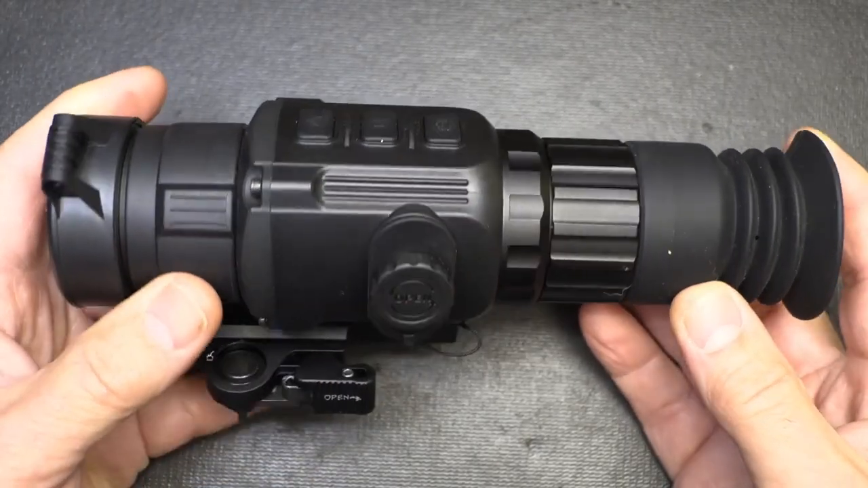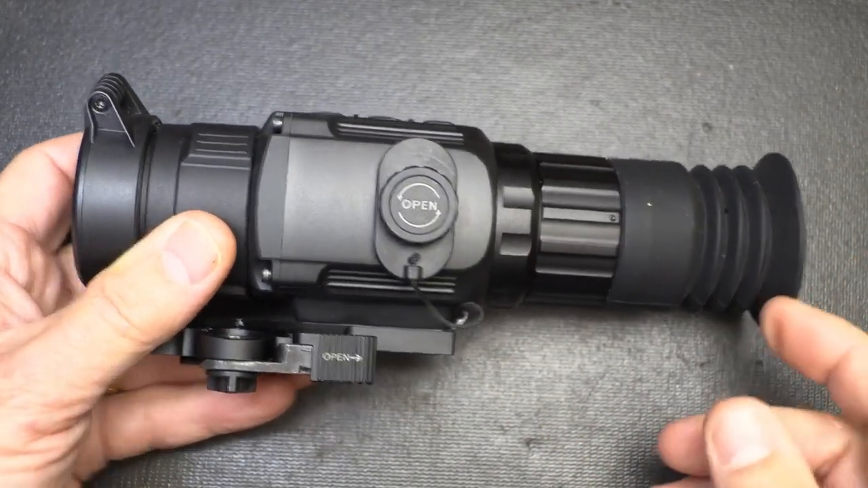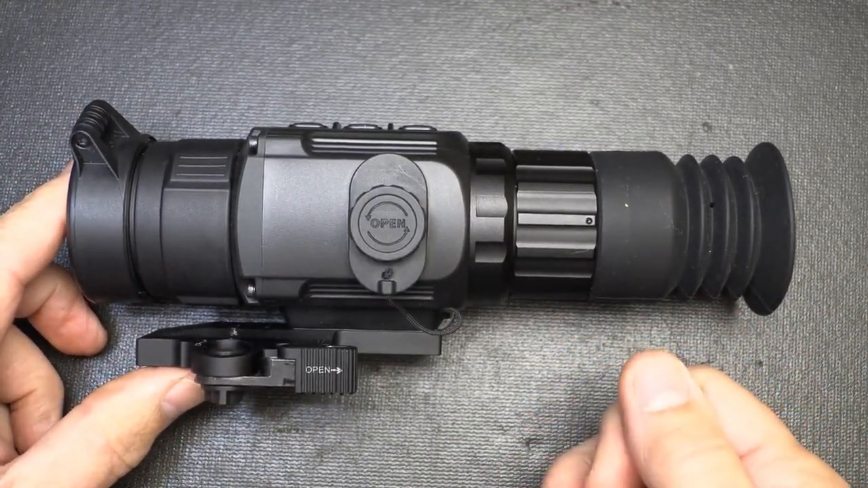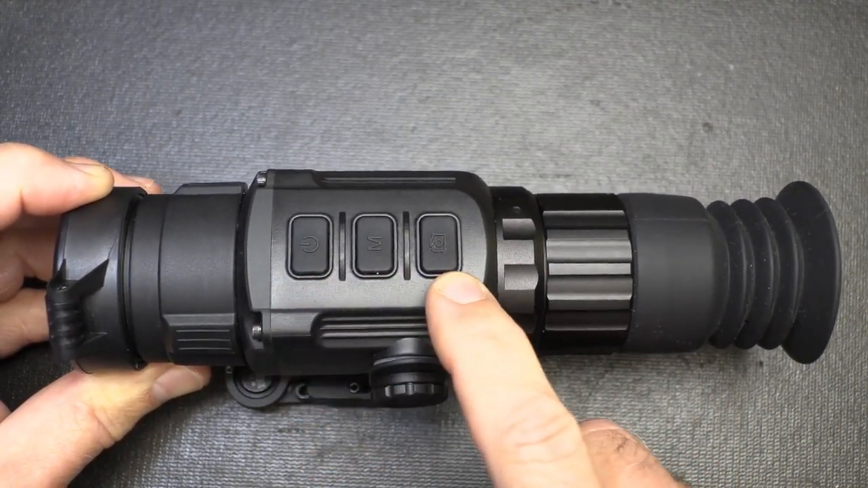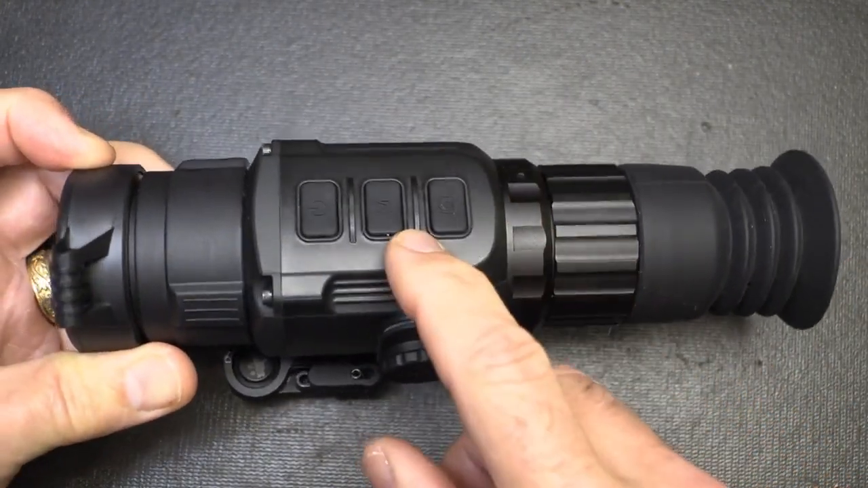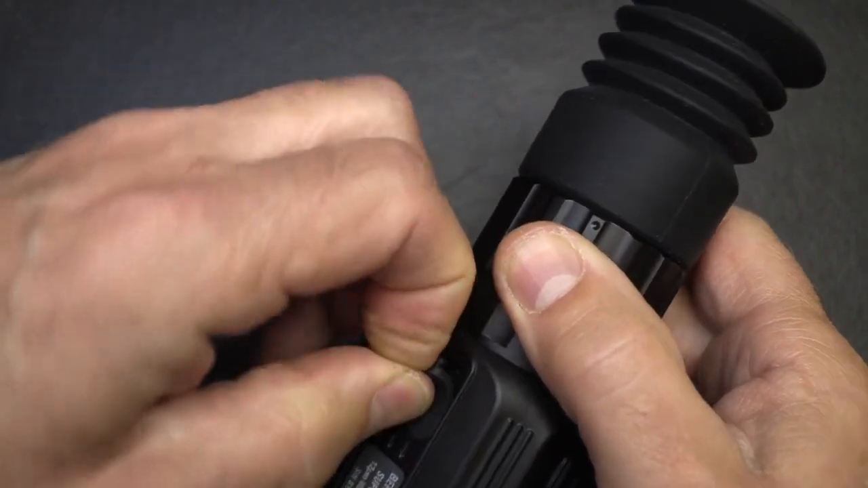It has 32 gigabyte internal memory, and so I can hook this directly to my computer and download any files. Also, you can get an app to be able to do all the controls on your phone. But guys, I'm telling you, these settings are very simple to manipulate, and it doesn't take long to figure this out. And guys, the older I get, the less I want to try to figure something out, and this was really easy.